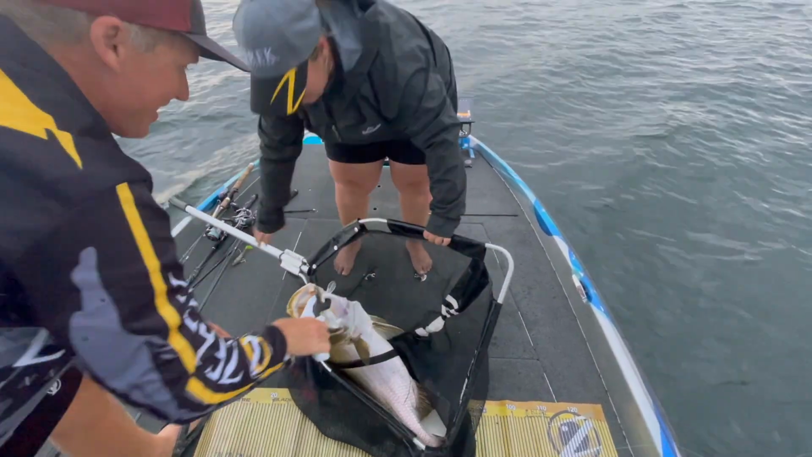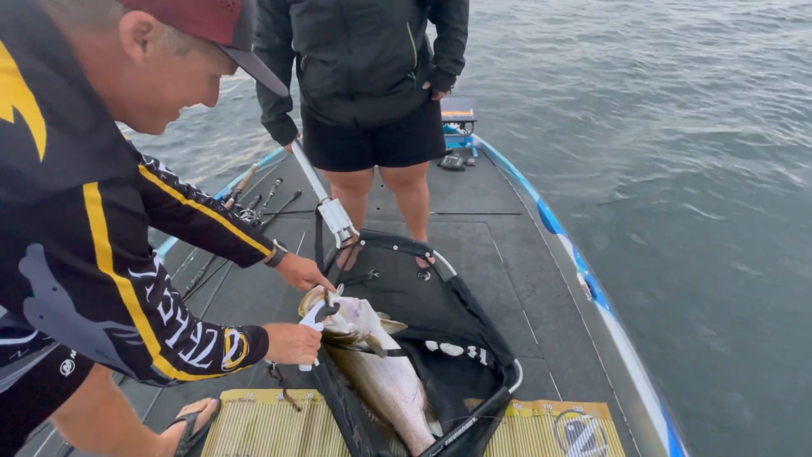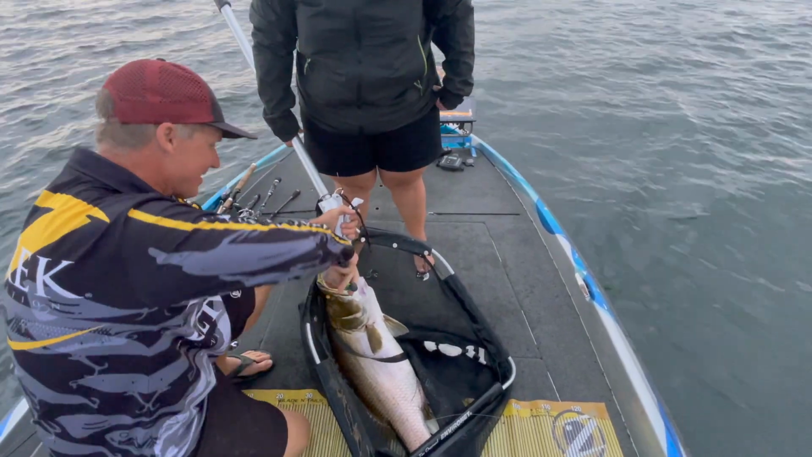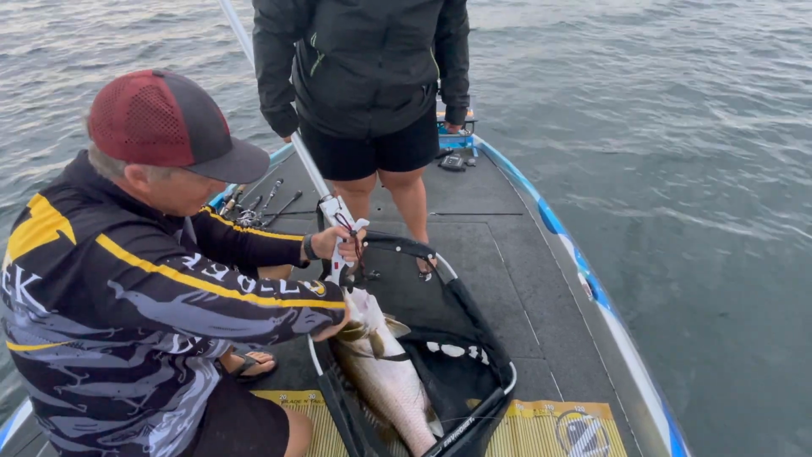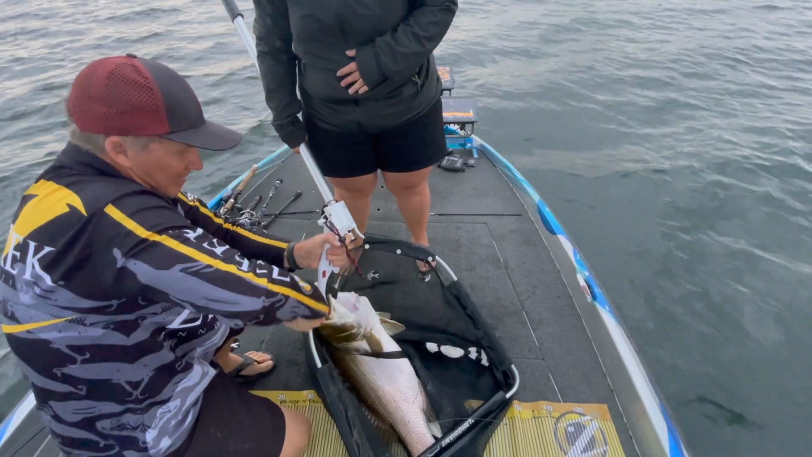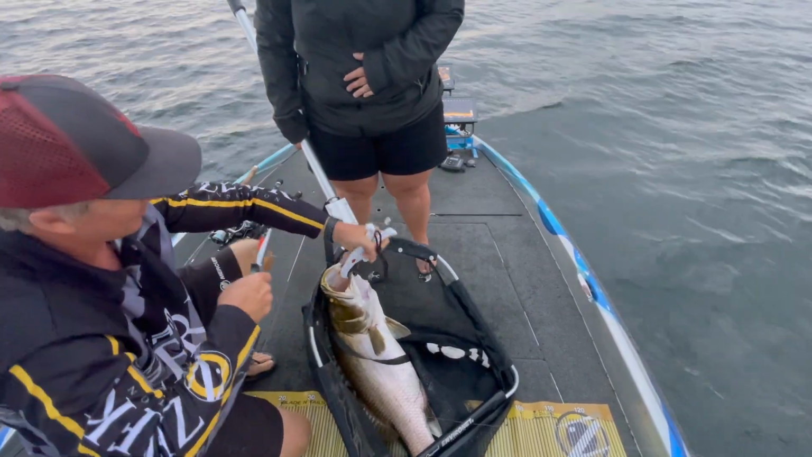Look at that. The bibber's punched a hole right through his mouth. No wonder he wasn't worrying about fighting. He has cranked that so hard. Look, that'll come out easy because I'll just pop it out like that.